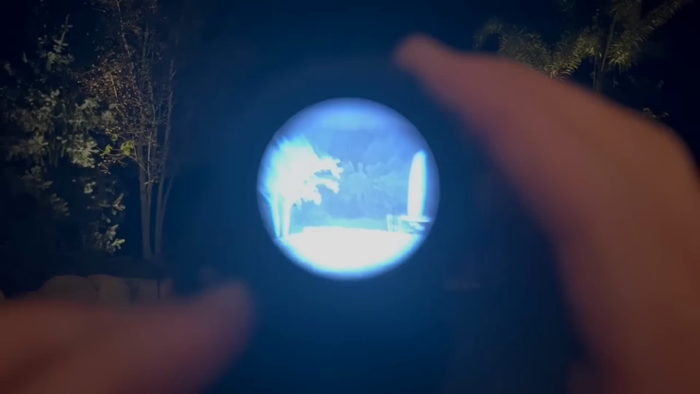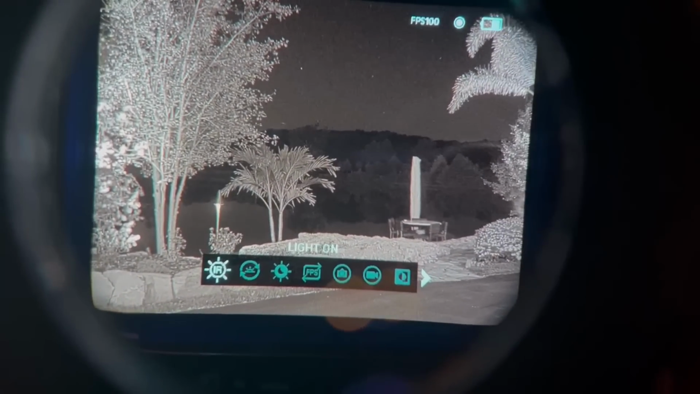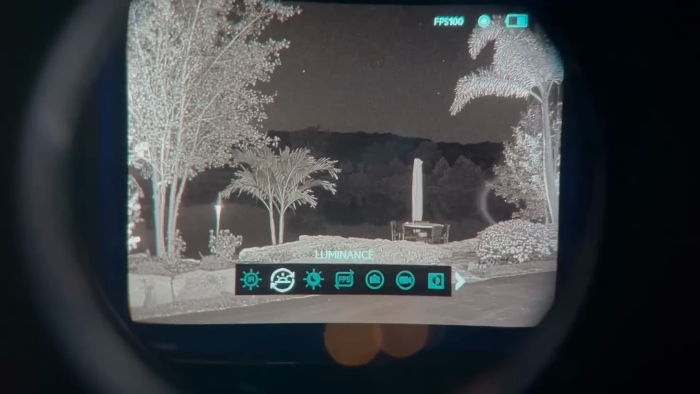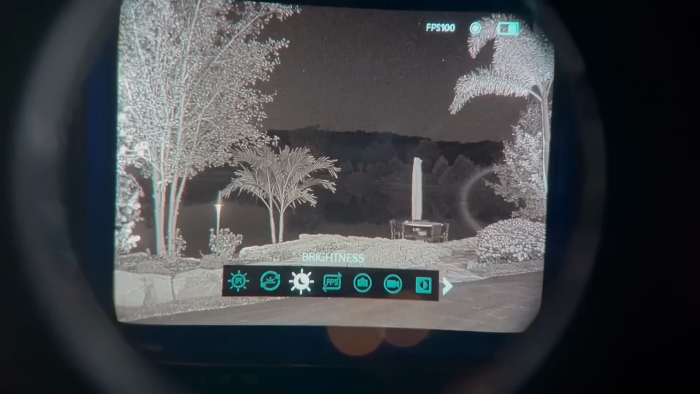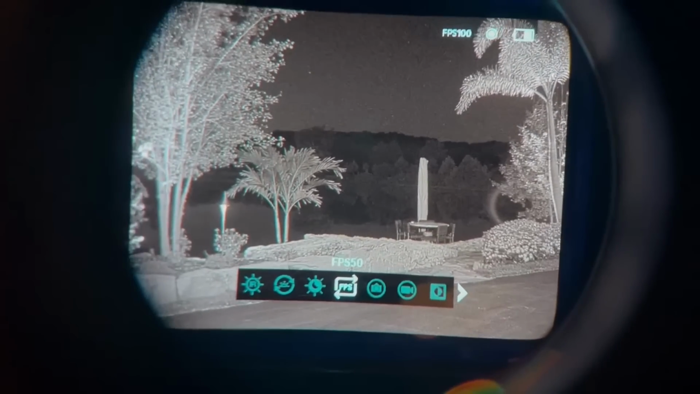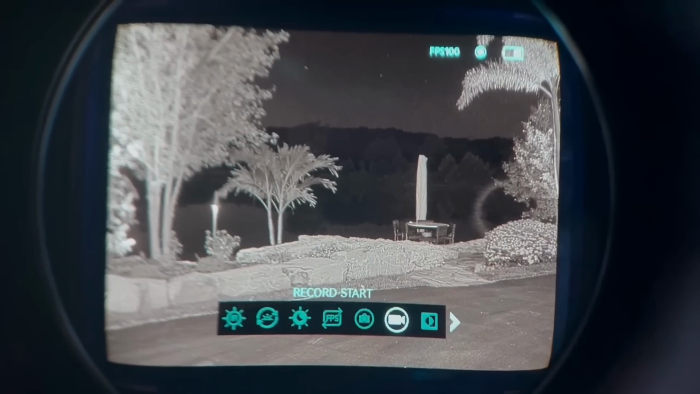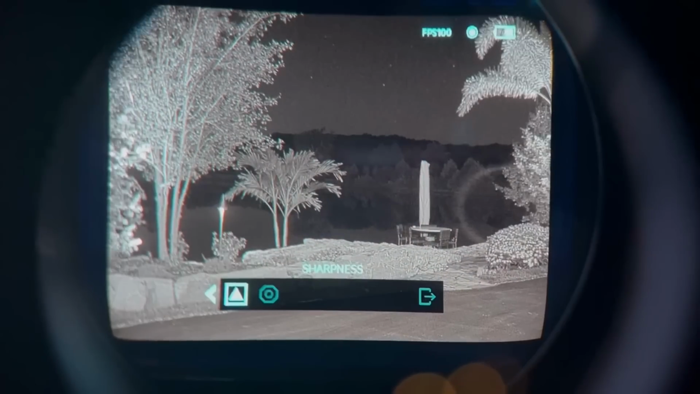By rotating the knob clockwise, you can turn up the brightness of the image in turn for more noise. Rotating the knob in the opposite direction lowers the amount of noise and brightness. Pressing down on the control knob opens the menu. Rotating the knob moves you left and right throughout the menu, and clicking on it selects the setting you want to adjust. In the settings you can change the intensity of the IR illuminator, adjust screen brightness, change FPS from 100 down to 50, take a photo or video if the remote jack is installed, adjust contrast and sharpness.